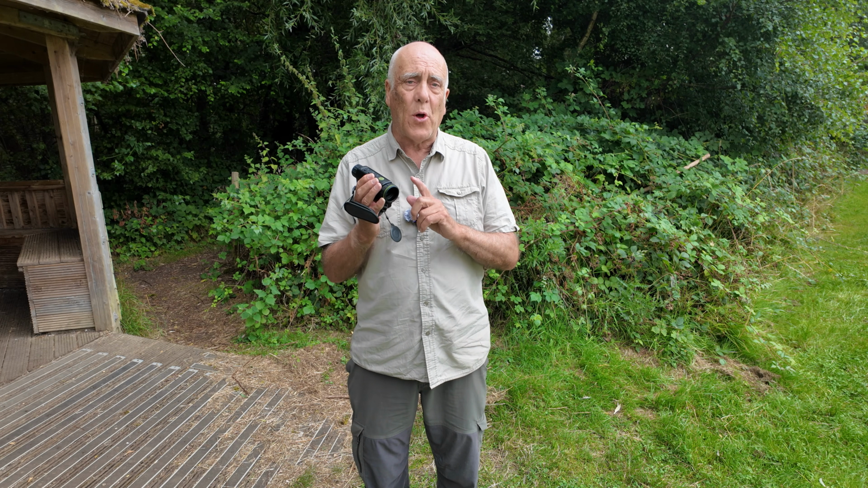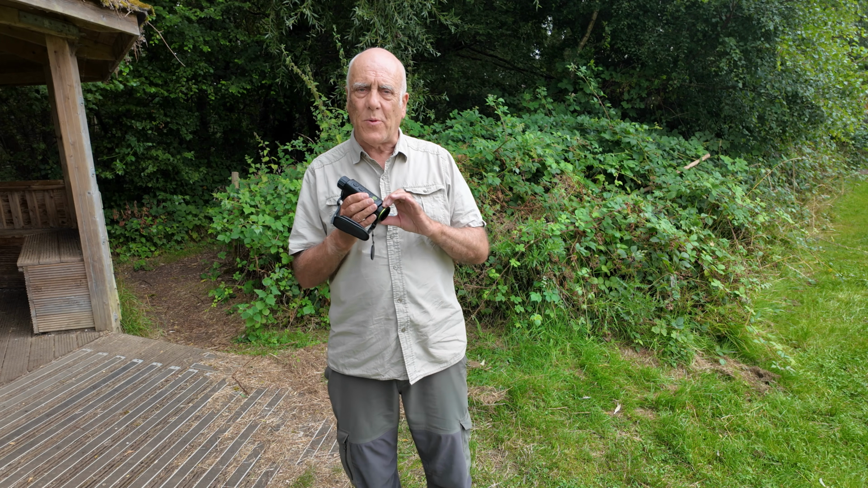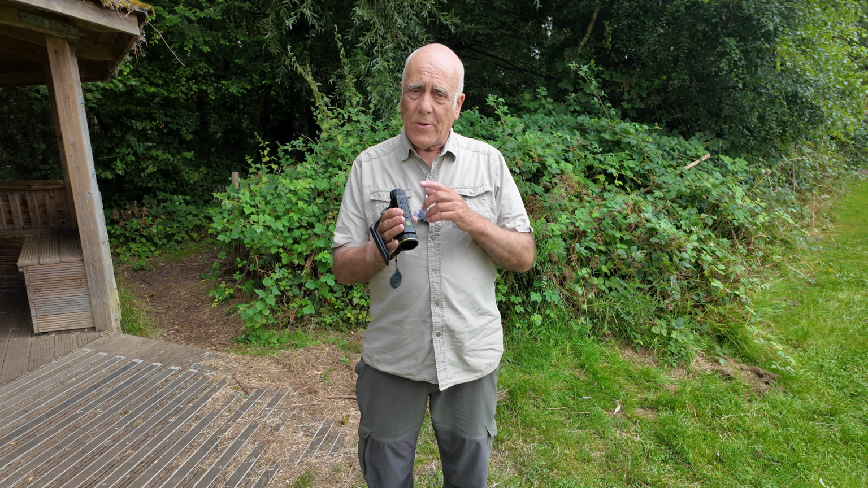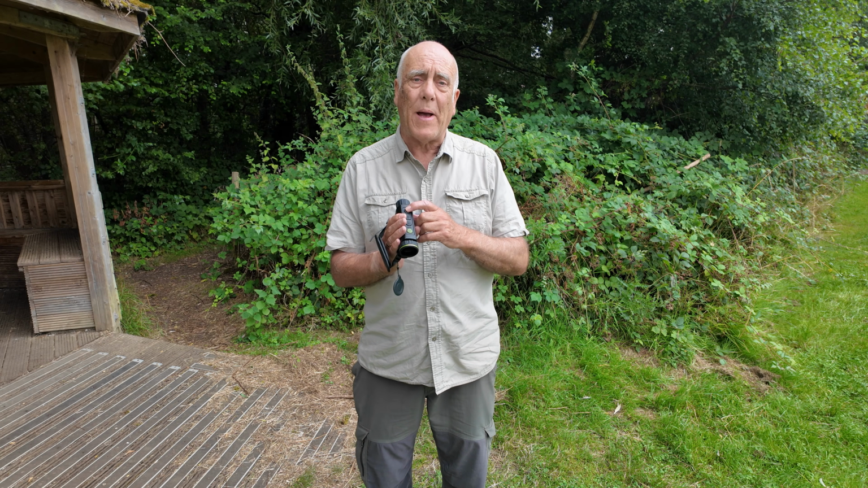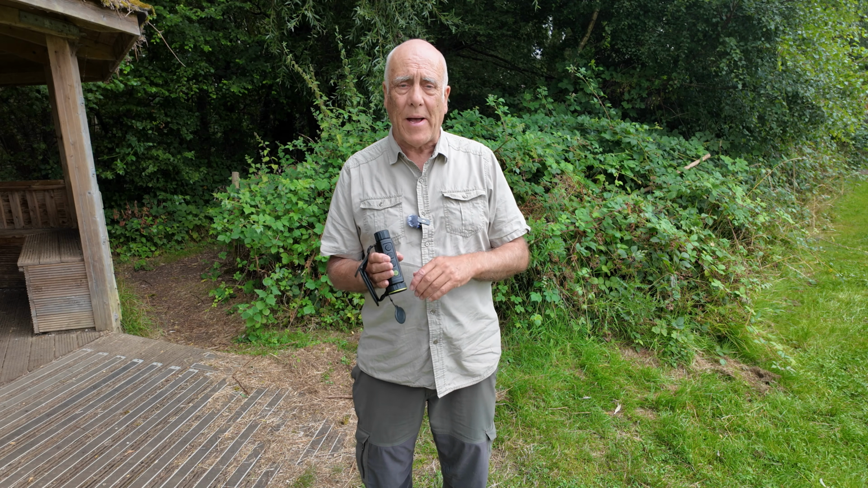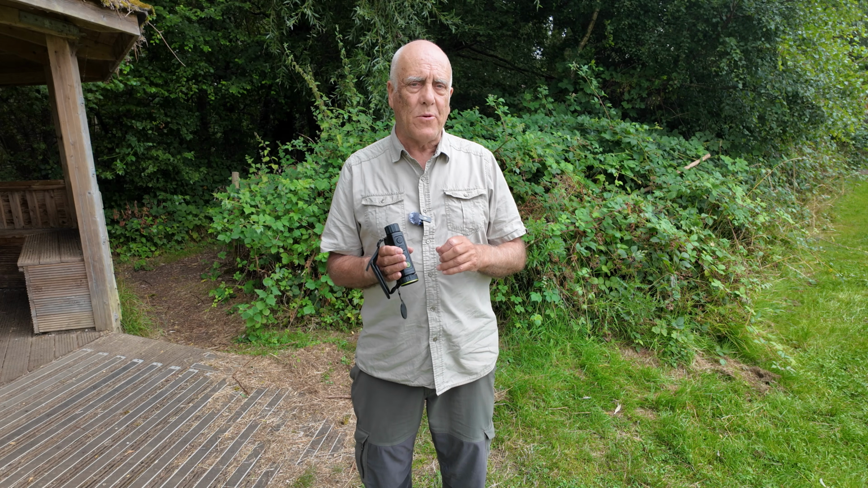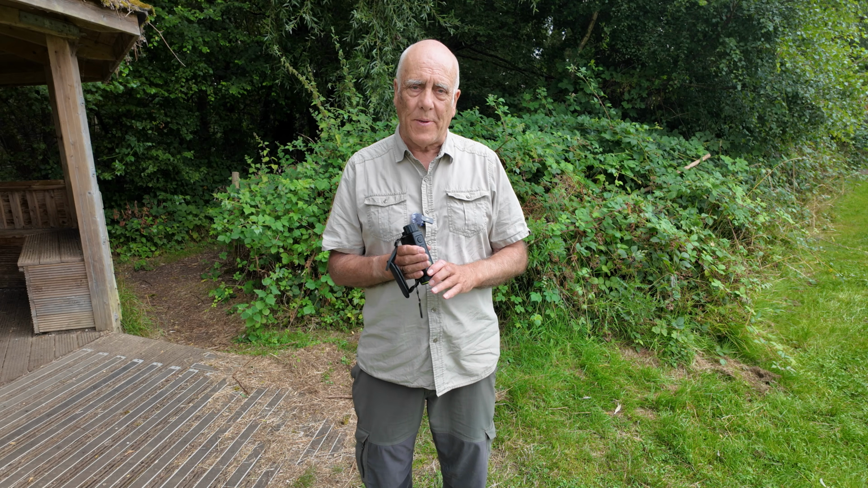Ideally, of course, you'd have an optical zoom, but as far as I know, there aren't any thermal imagers with optical zooms. It does have a digital zoom, and it's very easy to operate. I just press this back button and it zooms to 2 times or 4 times or 8 times, then back to normal again. But an optical zoom is clearer, and that's what you'd ideally want. Perhaps that will come in the future.